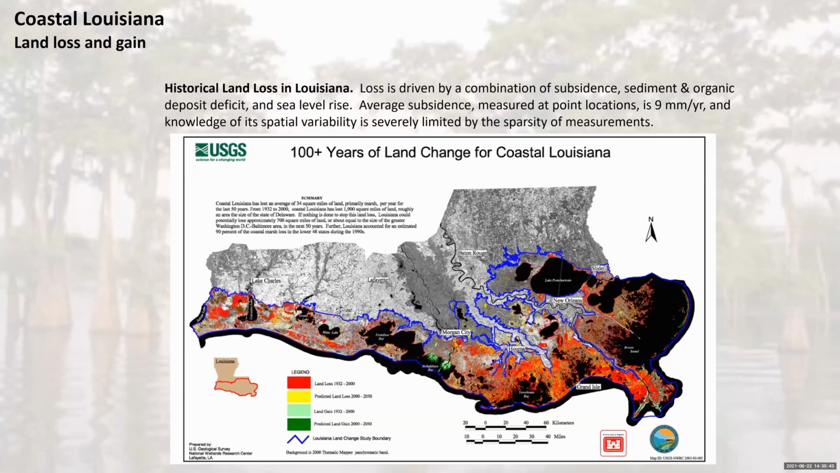Right now, the latest measurements show that average subsidence across this area is 9 millimeters per year, which is pretty large, and it's much larger in some areas.